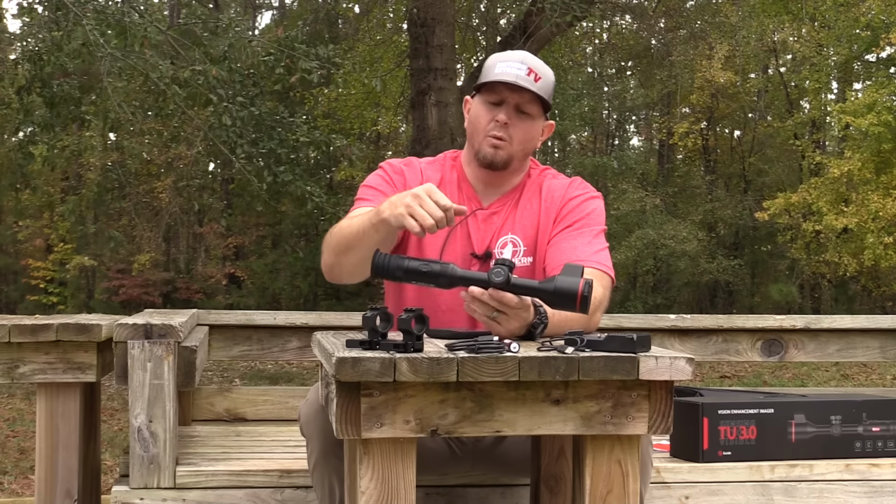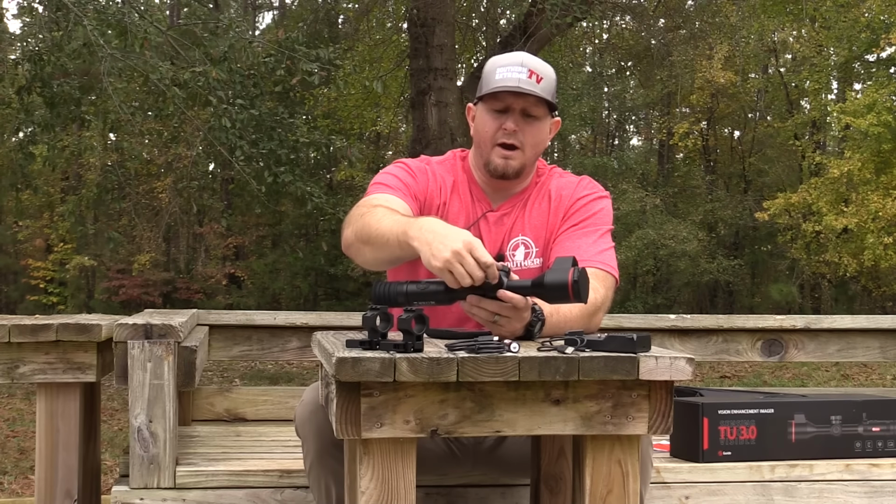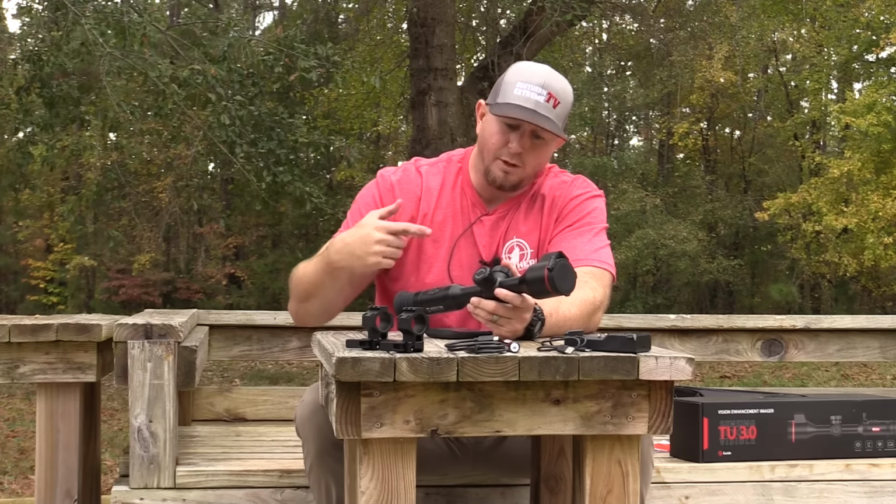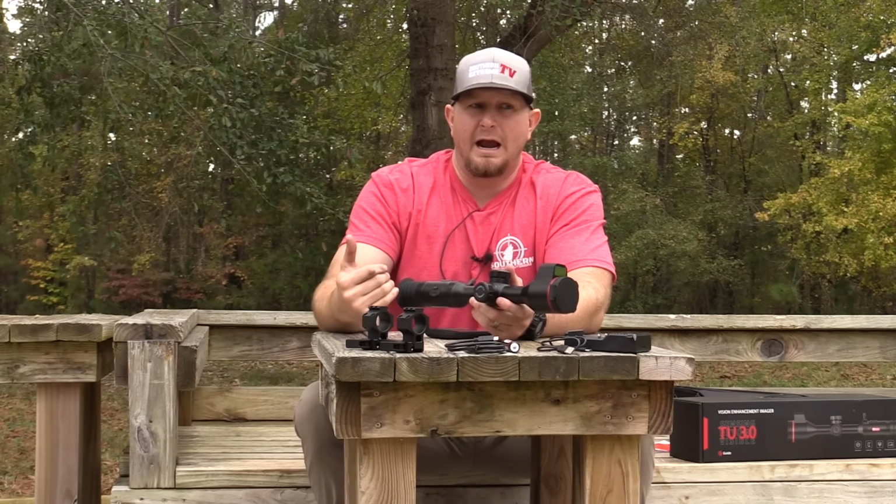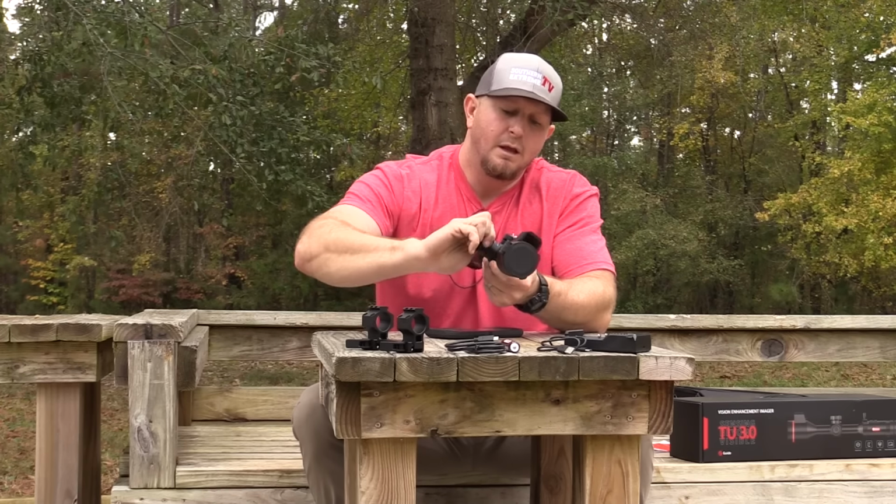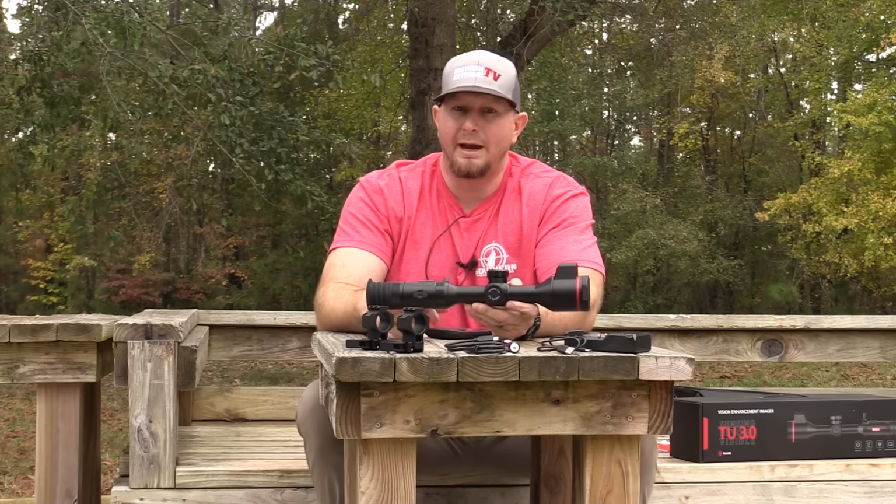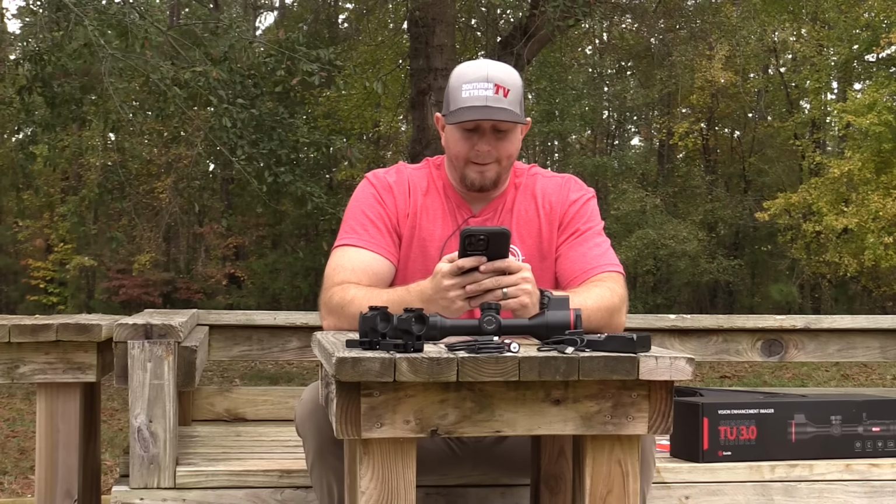Whereas I have seen some of the more budget-friendly thermals, you've got a screw knob over here that you have to sit there and unscrew and unscrew and keep going before you can finally get to the battery. Whereas if you're in a situation where maybe you've got coyotes running in, your battery's getting ready to die, it's very easy to reach over there, do a quarter turn, take that battery out, put a new battery in, put the cap right back on, and do a quarter of a turn back. Now you've got a brand new battery, you're up and going. So kudos to them for doing that.